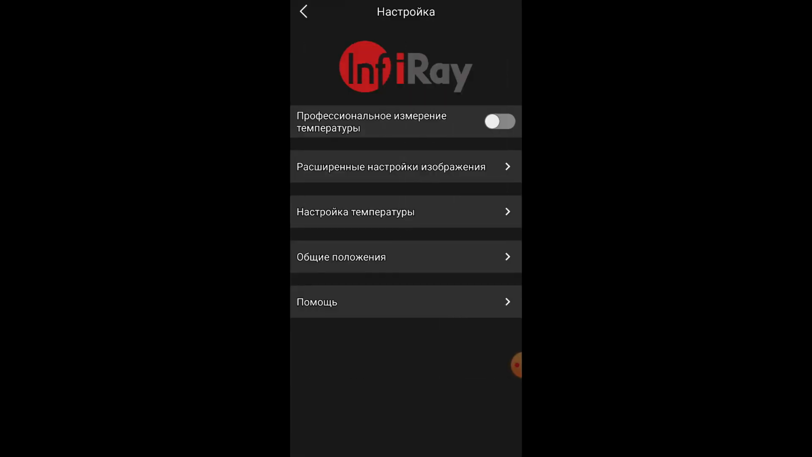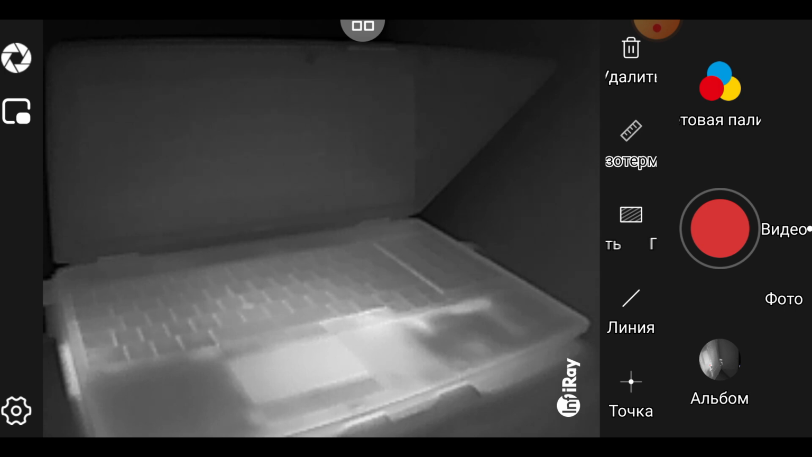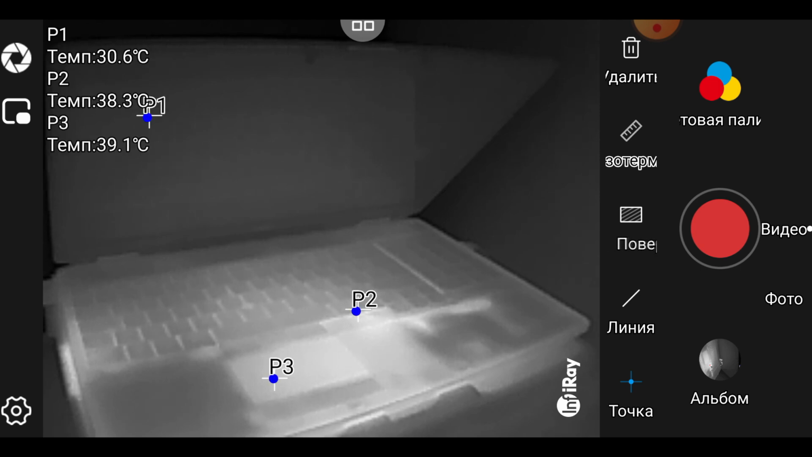The settings are convenient to use only in a vertical position. The top setting is professional temperature measurement. Let's take a look at it. Turn it on. Let's go to the image. We have an additional panel. From this we can select 3 separate points to measure. Here I press. Here, let's say, 1 point, a second point and a third point. And the temperature at these points is displayed on our screen.